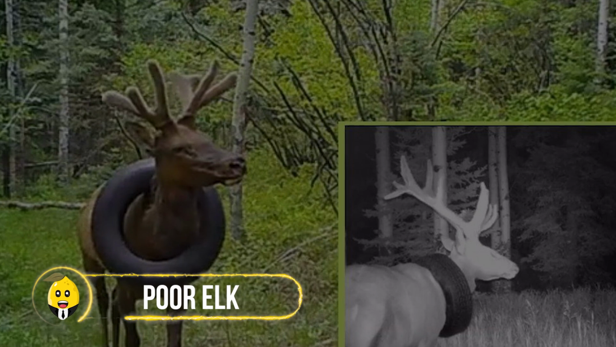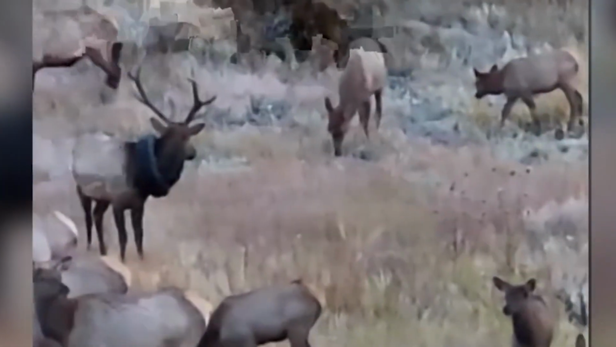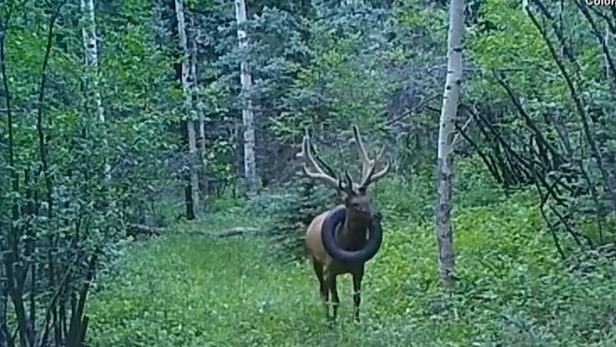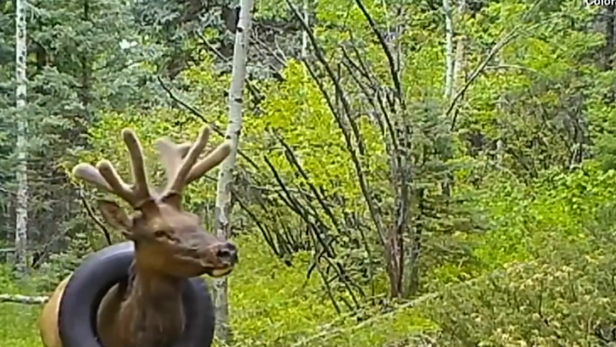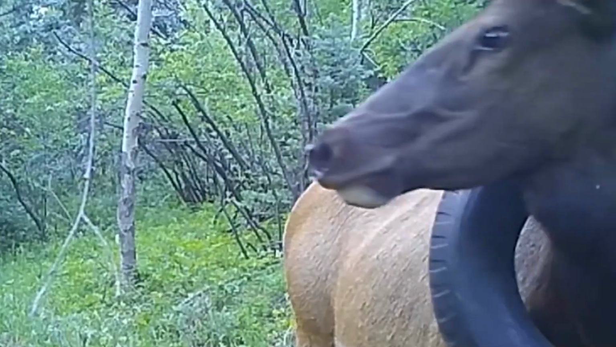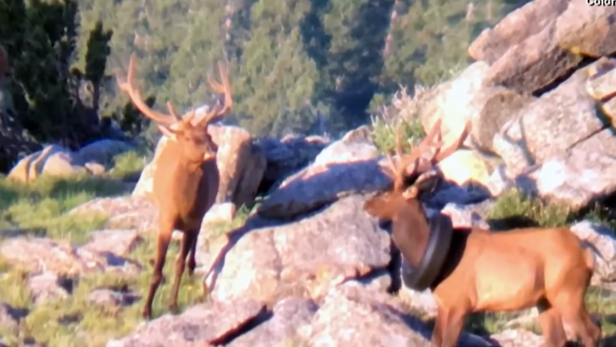Poor elk. A 4-year-old 600-pound bull elk was recorded by a trail camera in Colorado parks. This elk somehow got a tire stuck around its neck before its antlers started to grow. The poor guy, wearing a heavy rubber grid, was spotted by various tourists as well.